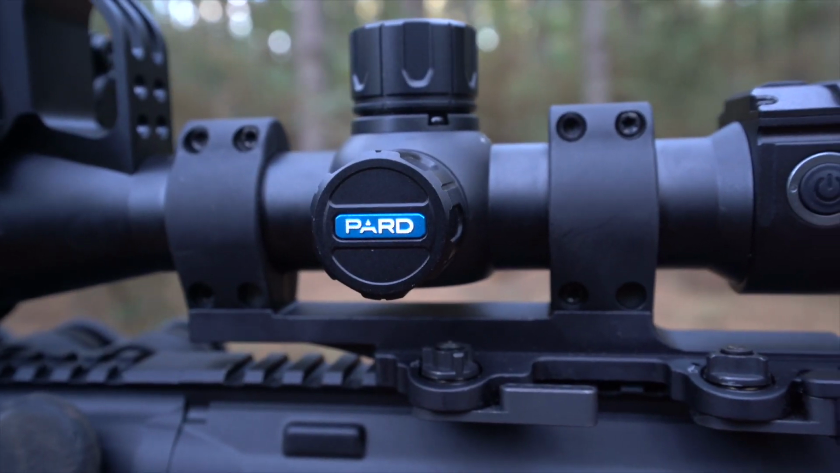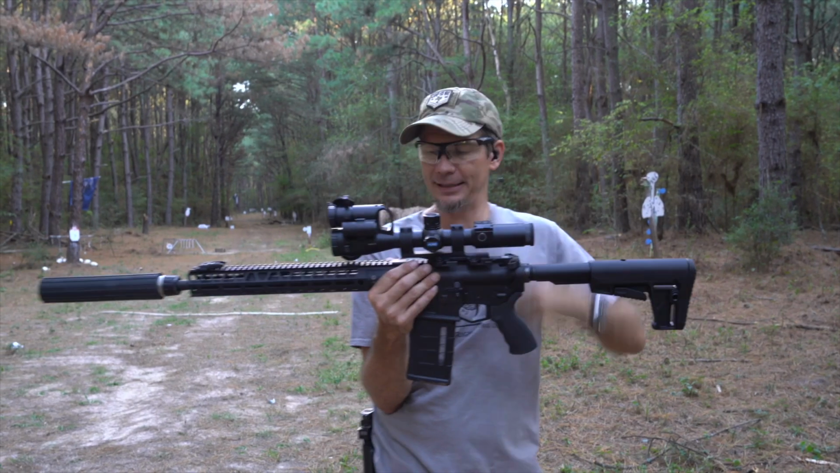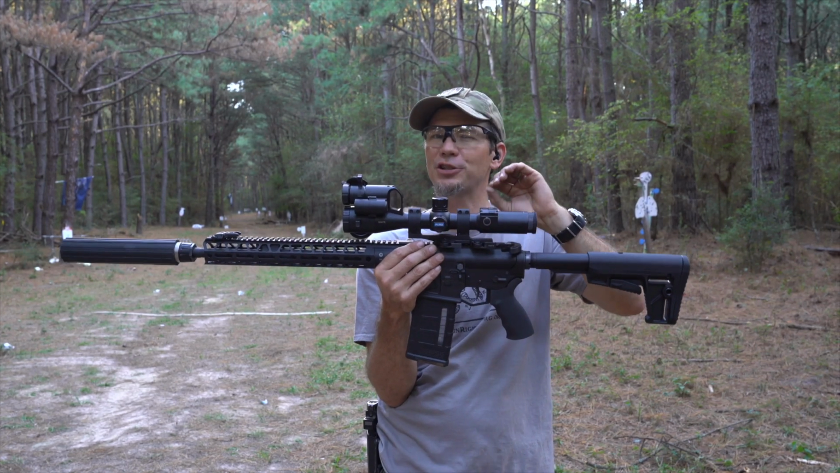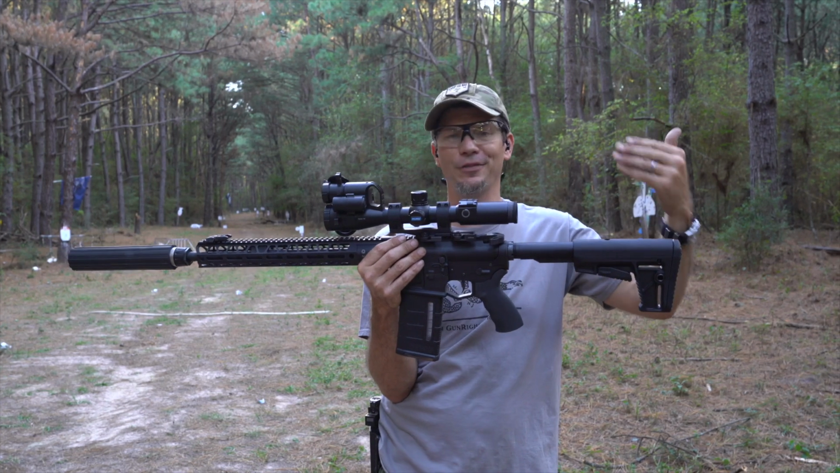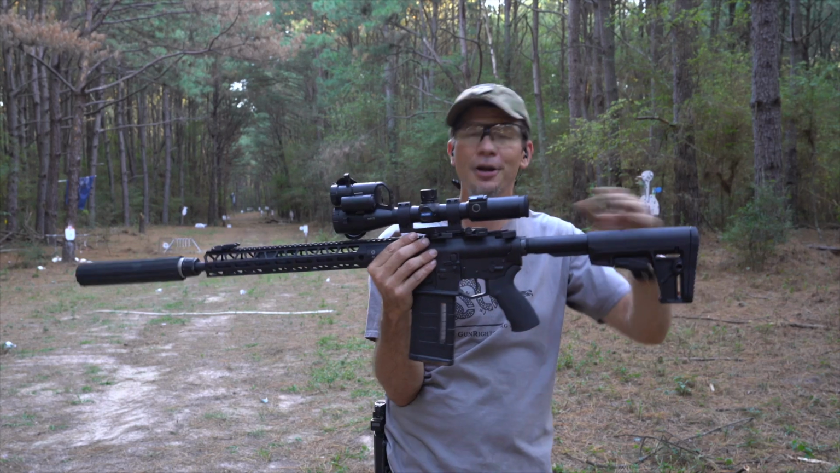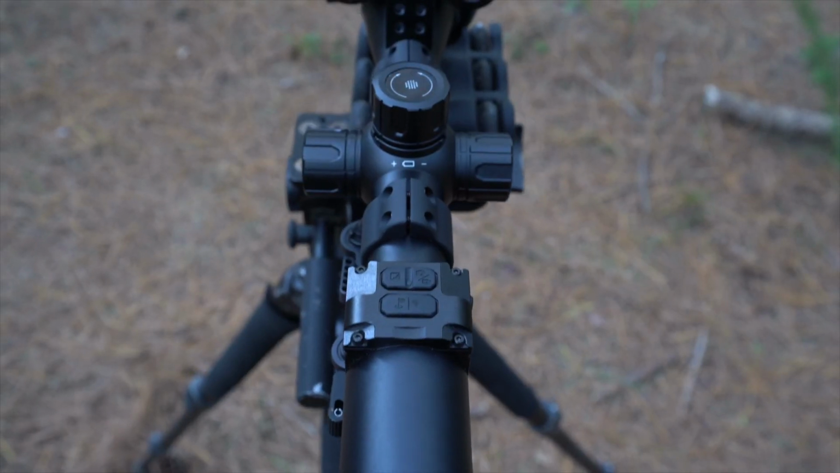I thought it would be an amazing match for a subsonic 300 blackout, but I didn't think about that till I was here without subsonic ammo. But you could do so much so quietly with that and take all the guesswork out of it. And it has some stuff we didn't even go over, like there's a compass, and there's an angle indicator, and a cant indicator. Pretty cool for a package that is just a little over $4,000 retail.